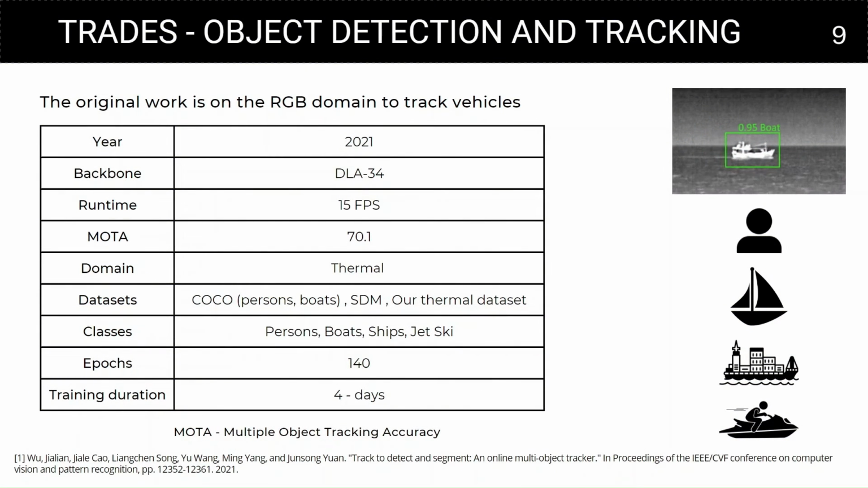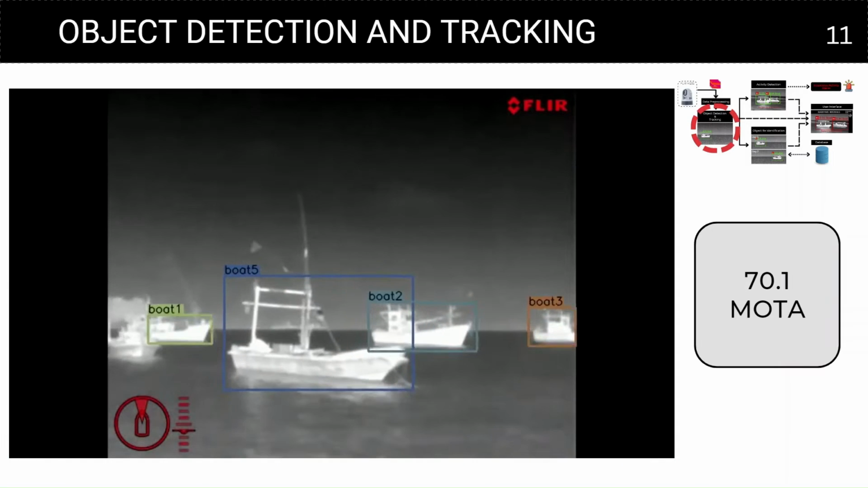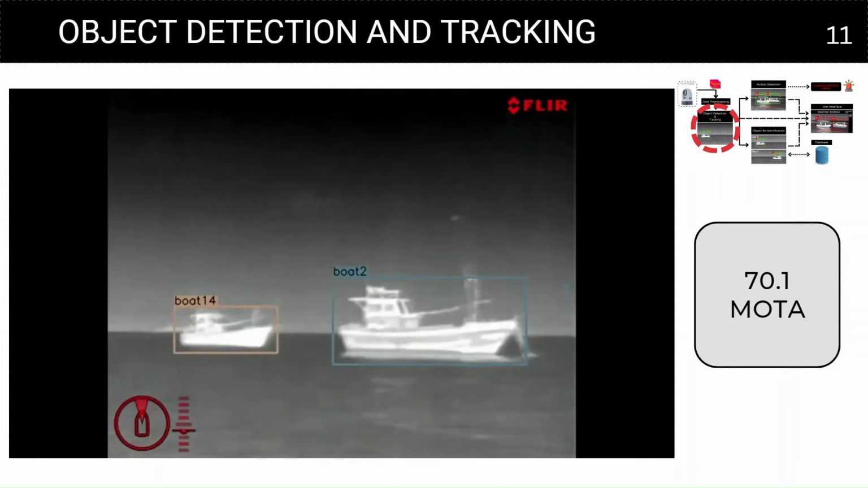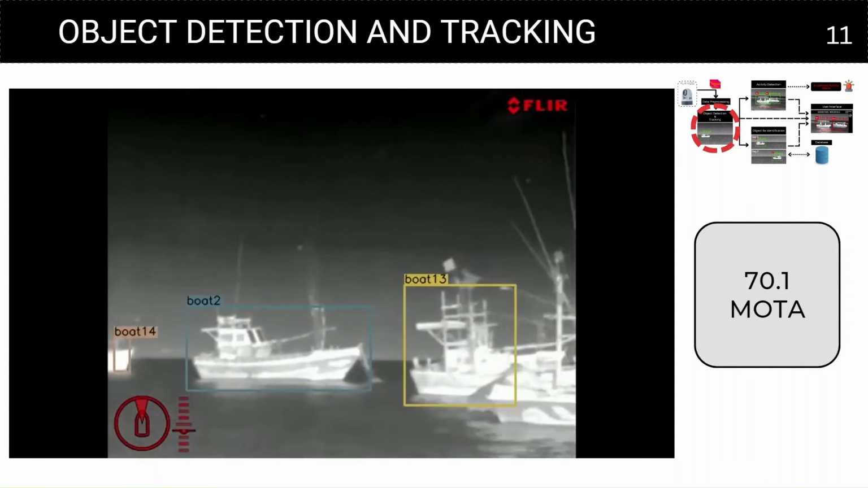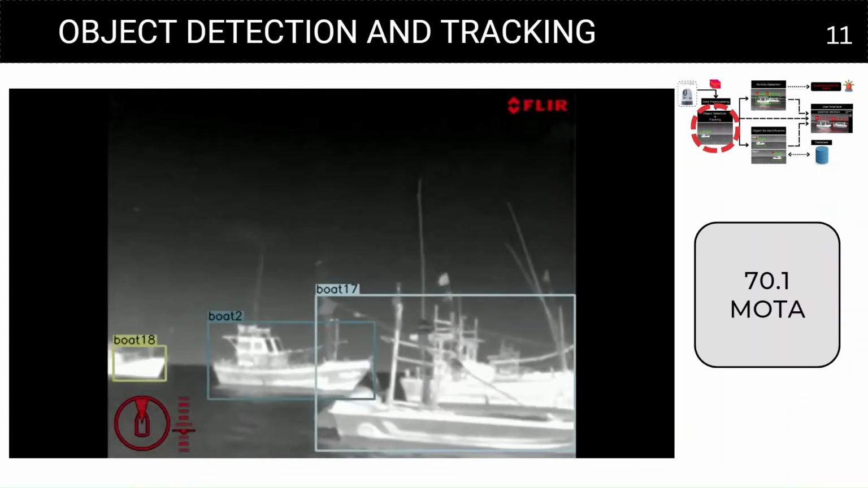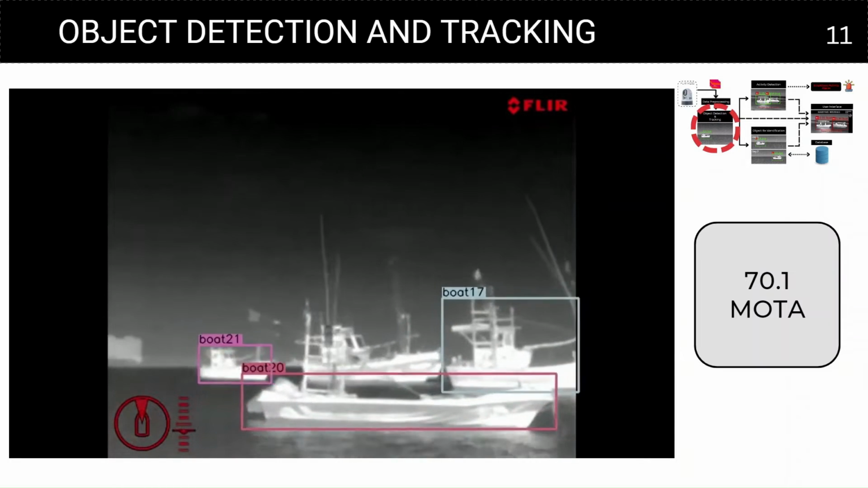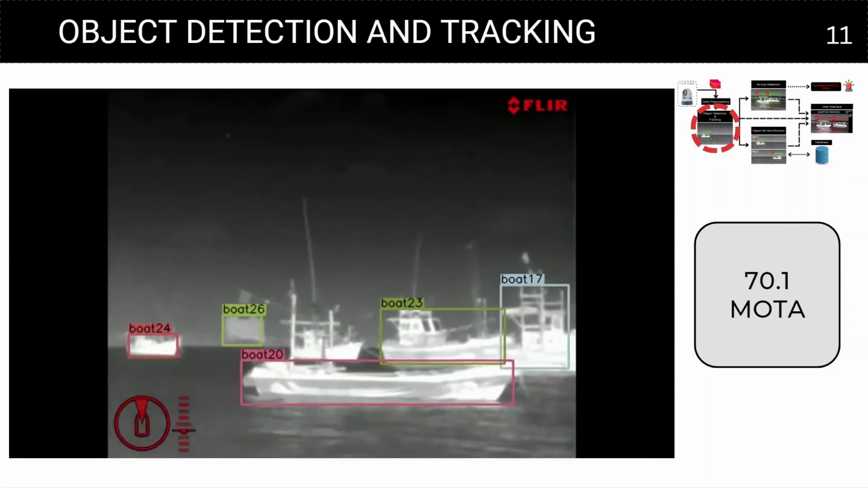One of the main pillars of our project is object detection and tracking. We use the TRADES algorithm, which was originally designed to detect and track vehicles in the RGB domain. After making several modifications, we could adapt this algorithm to detect and track vessels and humans in the thermal domain. We achieved 70.1% MOTA score with a processing speed of 15 frames per second. So, we could achieve real-time processing capabilities.